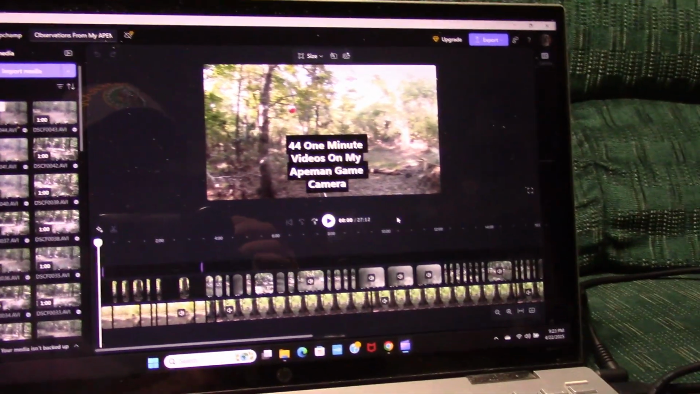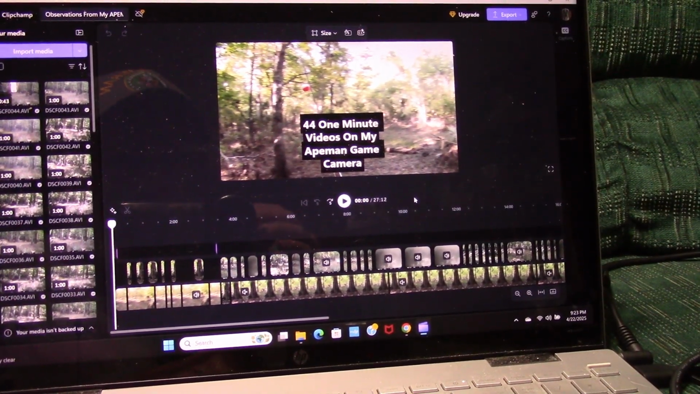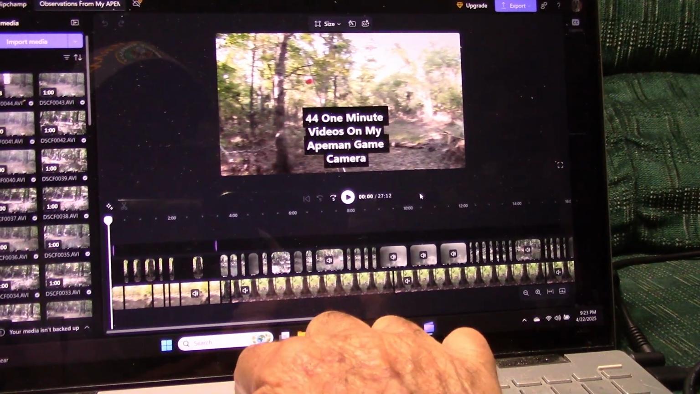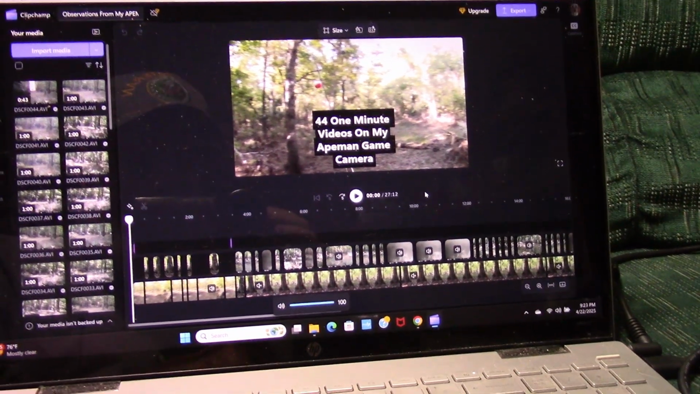So I'm gonna do a little comment here, commenting on it as we go. And this was a lot more vehicles and a lot more people going through than I had thought this area would be.